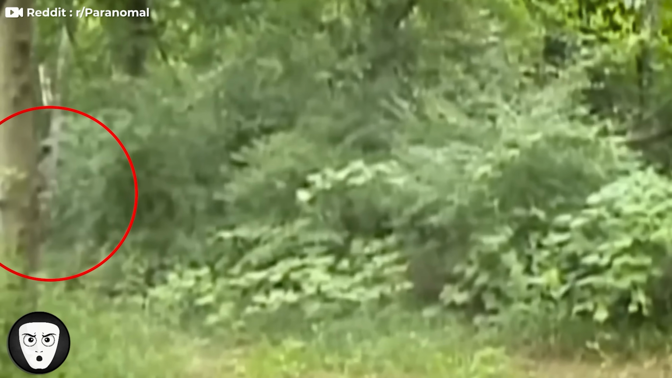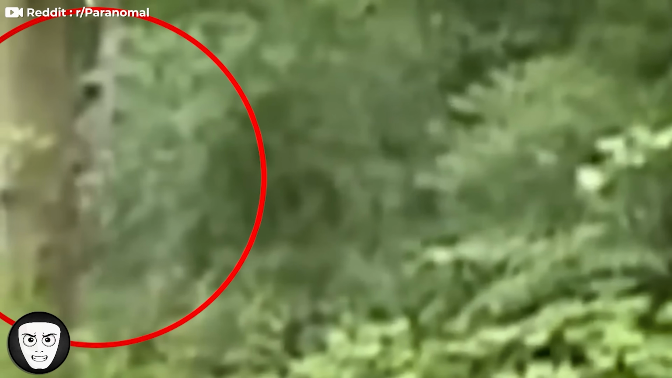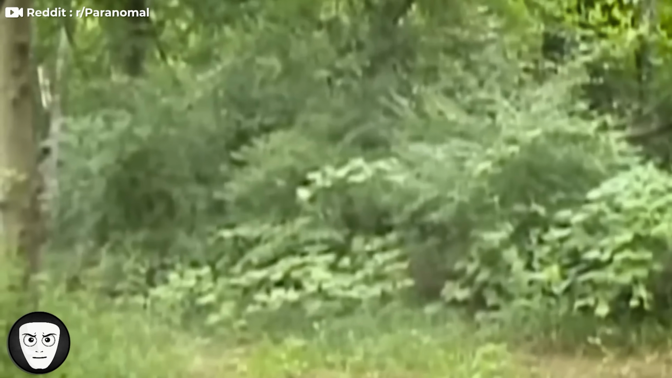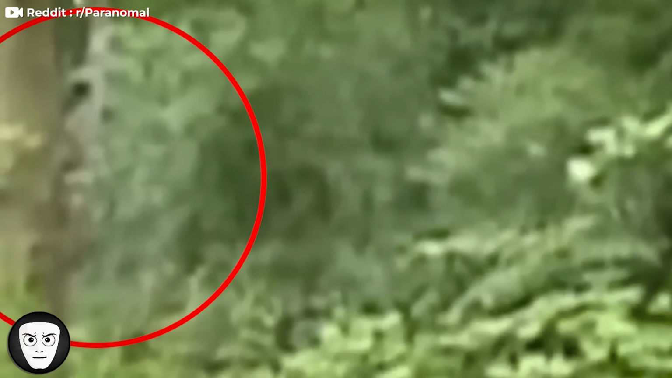Some believe it could be natural: fog, moisture, or light distortion caught at the perfect moment. Others think the shape and the timing make it feel like something more. Maybe a ghost.